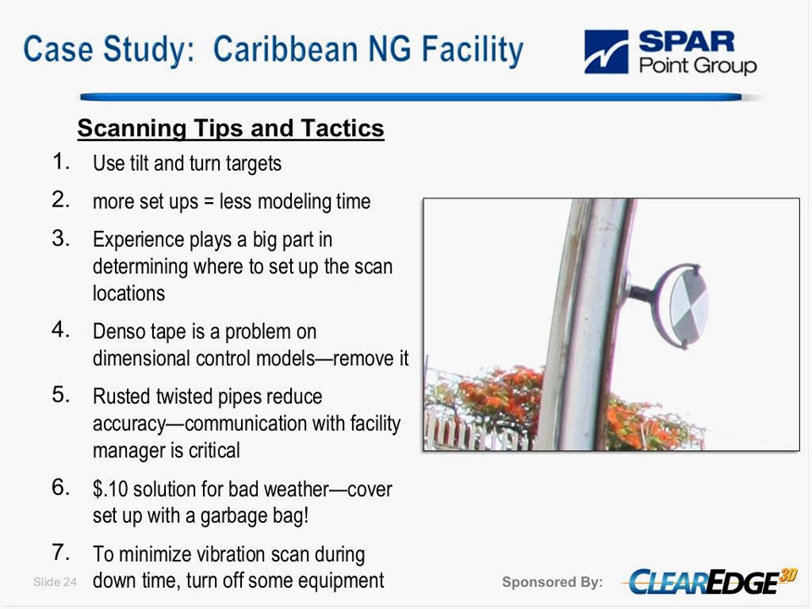Experience is a big part in determining where to set your scan locations up, and it has to do mainly with how you see the plant. When you're at a location, you're using 2 points of reference with your eyes. The one point of reference is the front of the laser, so you're not seeing what the laser scanner might be seeing. As you do a number of scans, you can get a feel for what you can and cannot pick up with the laser scanner. So this determines exactly where you position your laser scanner, so you can get as much data as possible.